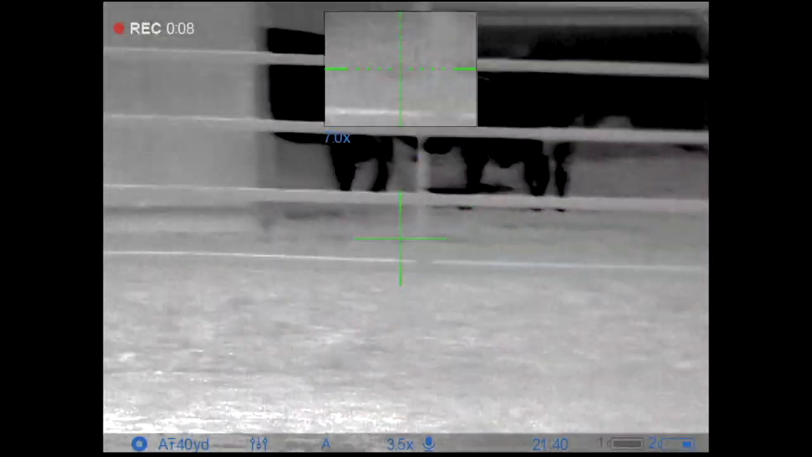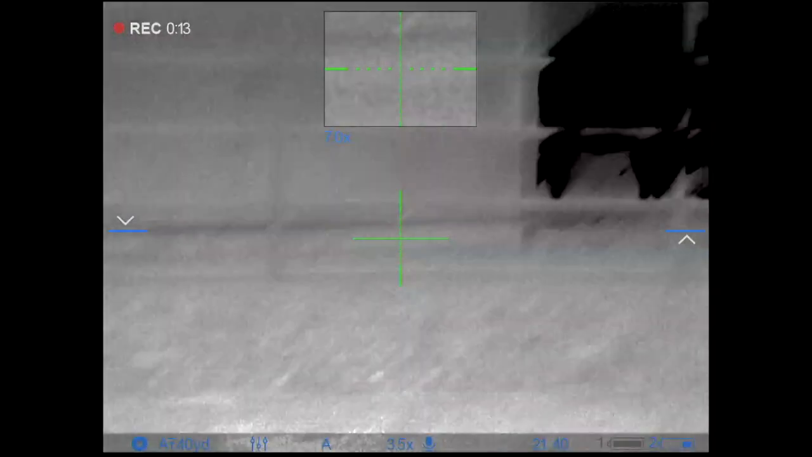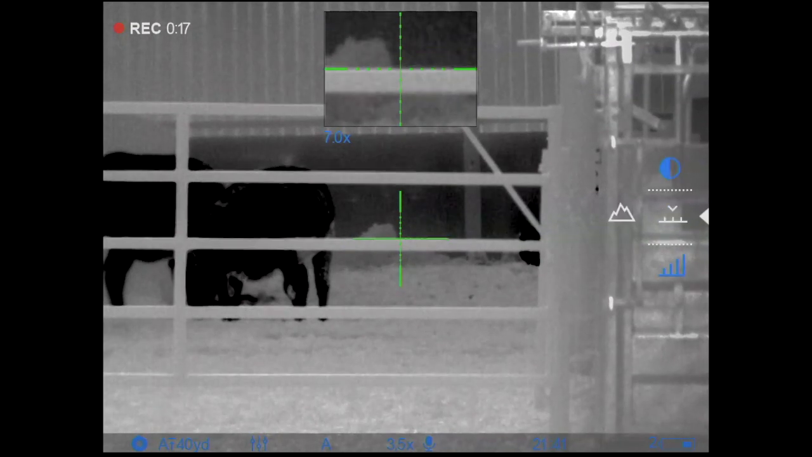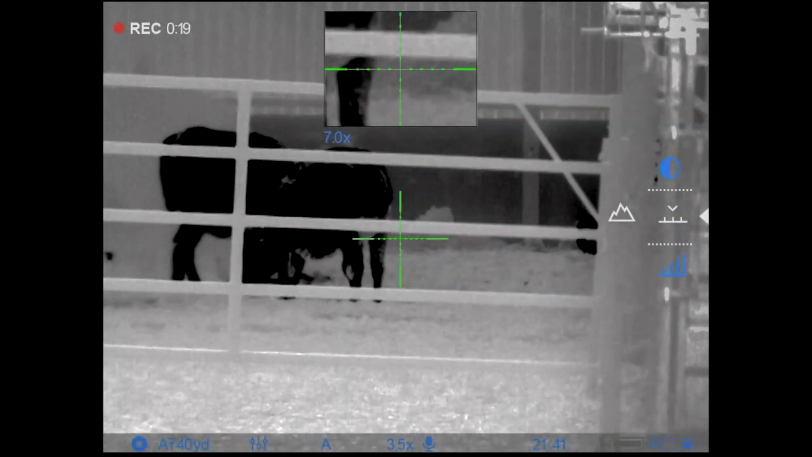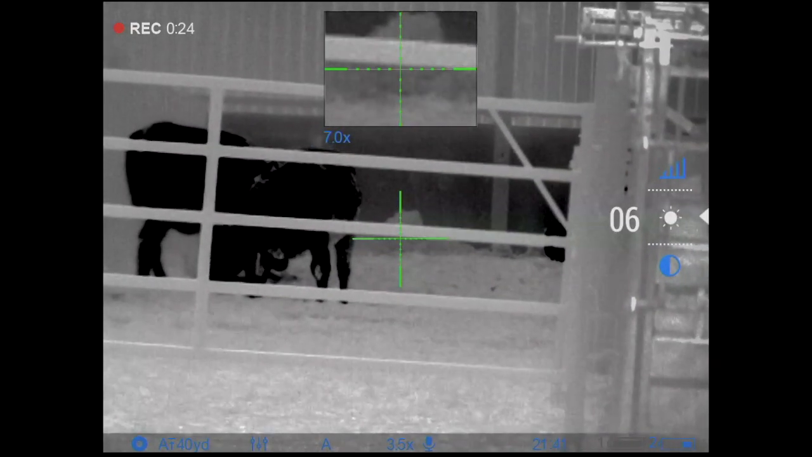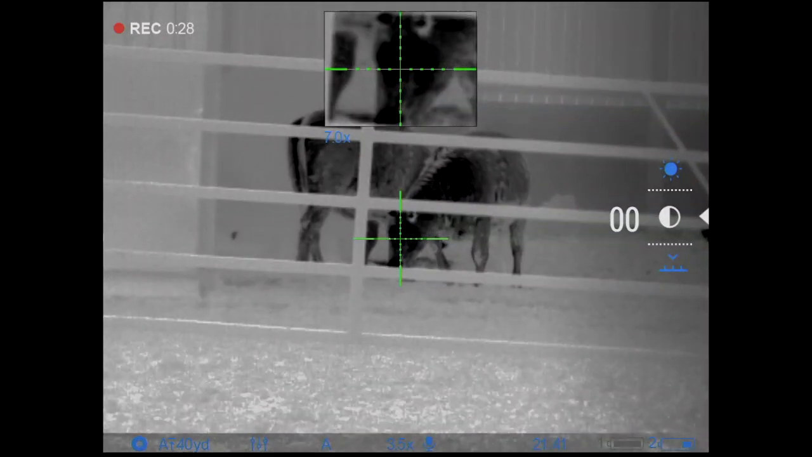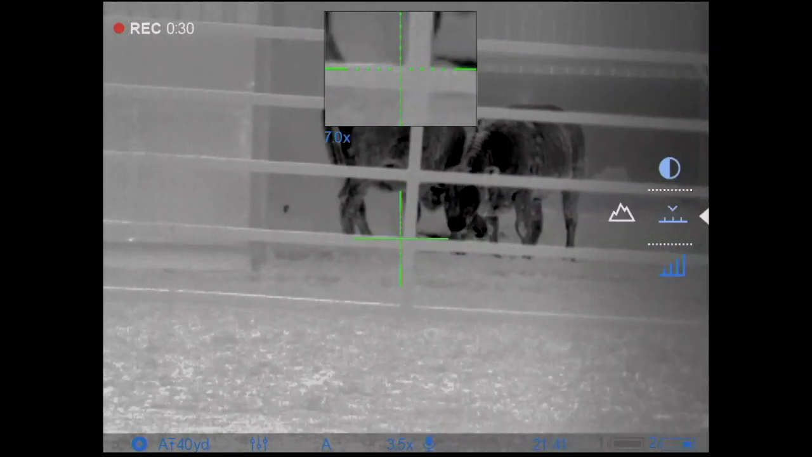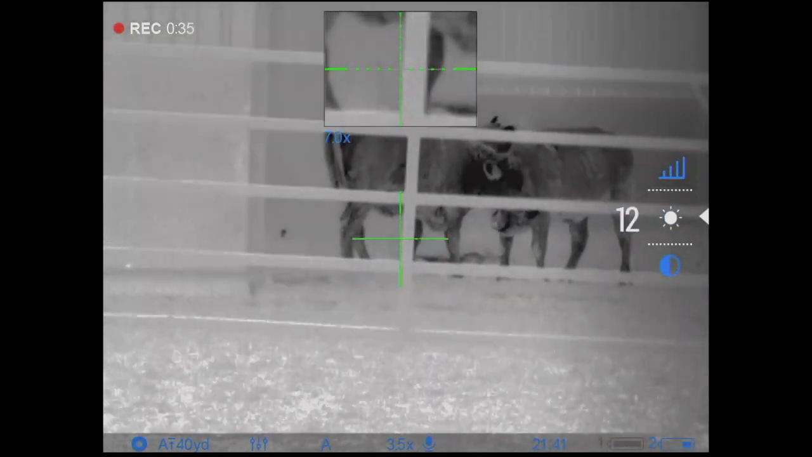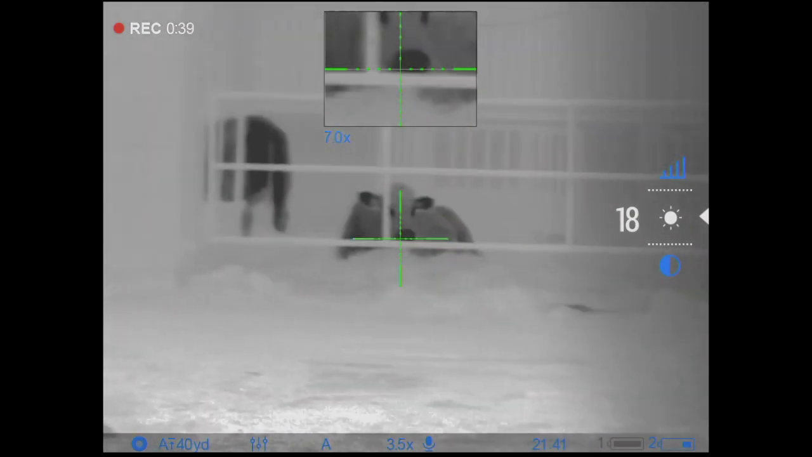So this is black hot, and I'm looking at a hot target in rocks mode, which is the best for heat, for detail. Now to get the target in this kill, I've got to wind the contrast to 0 and brightness will make the detail punch out again up close.